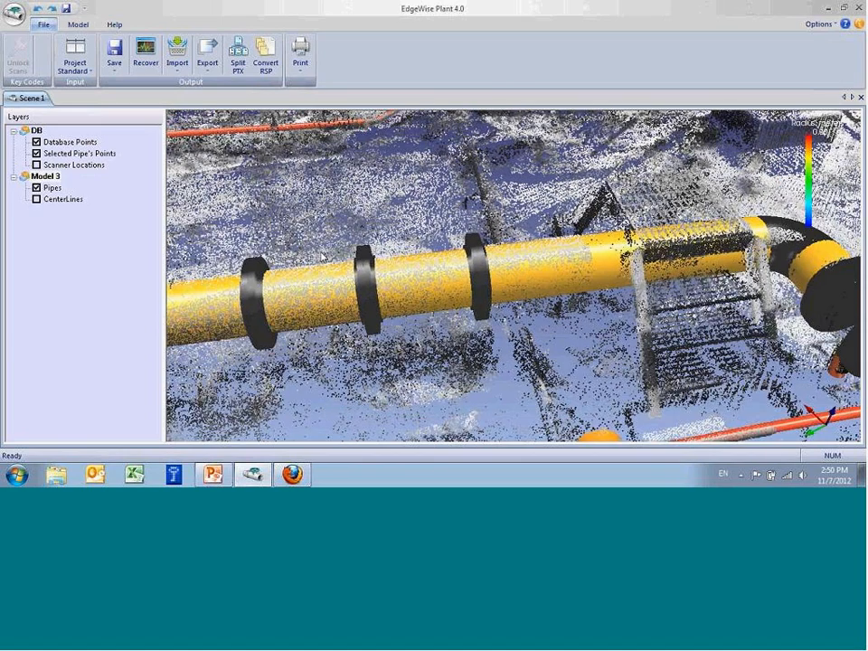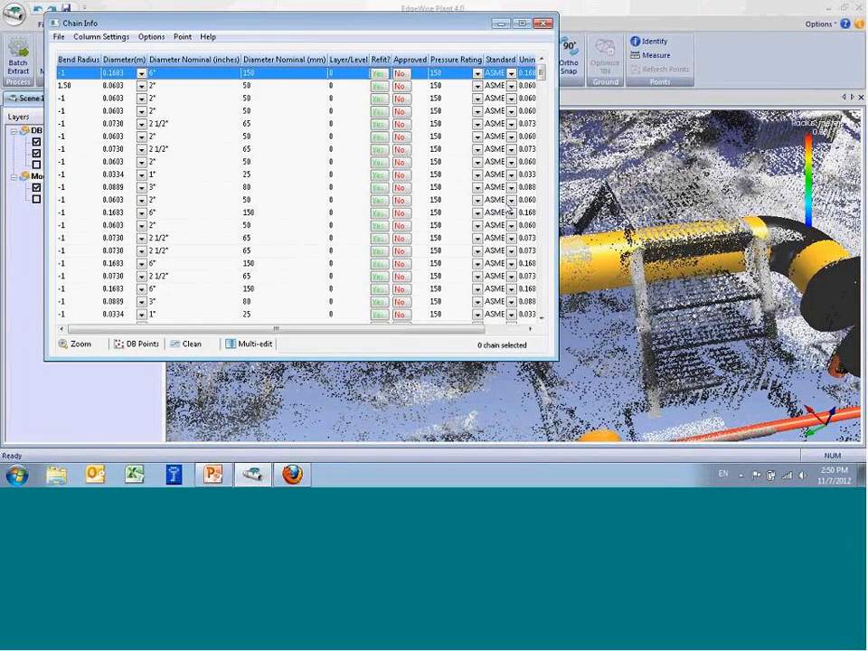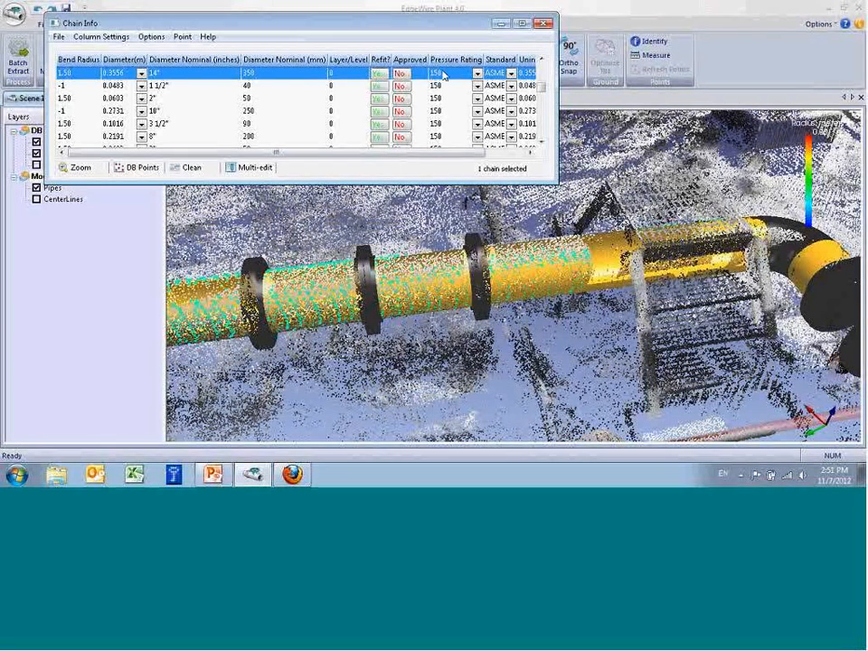It's a very flexible system, and it keeps everything lined up and creating the correct parts. Now, one other thing, let's go back to model and sheet for this pipe chain. I'm going to click on the chain.